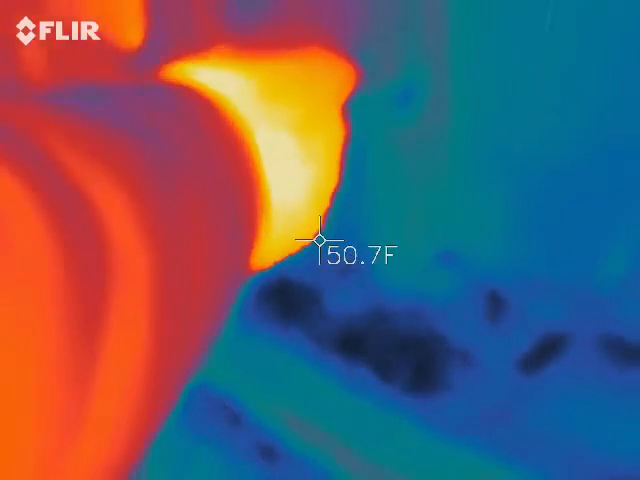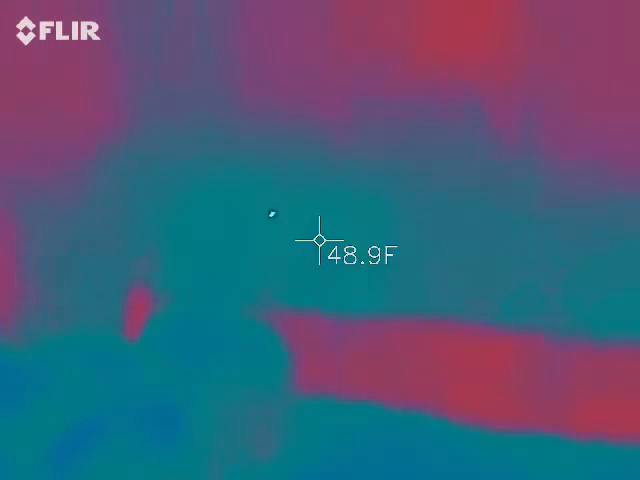48.5. Now point your camera at the wall and tell me what degree you have. Right at the dot, it's like 49.0. Okay, so you're obviously a little bit higher than hers, right? Yes. So if your temperature starts to drop below hers on the gun, you're measuring air. She's not. She's only measuring a surface.